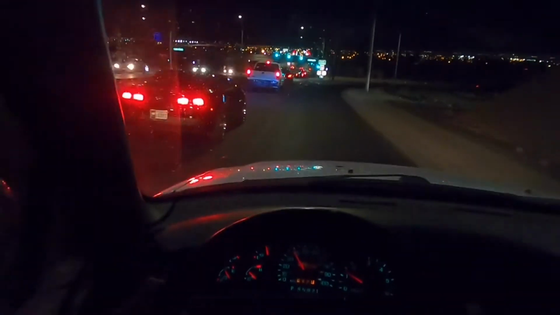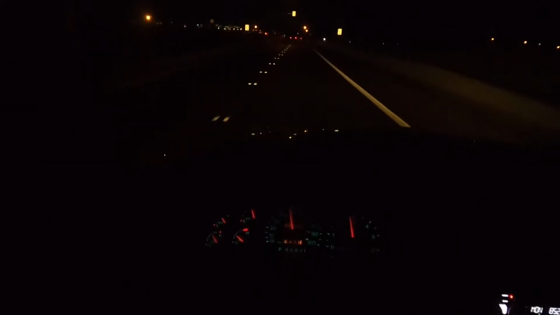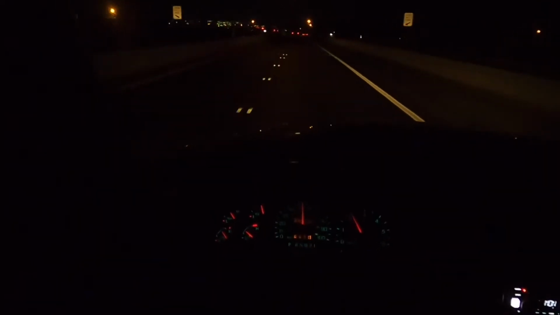And here we go. We're gonna do a little bit of a harder acceleration, none that's gonna blow up the engine, but here we go. Torque converter's locked up. And we are A-okay, we are cruising.